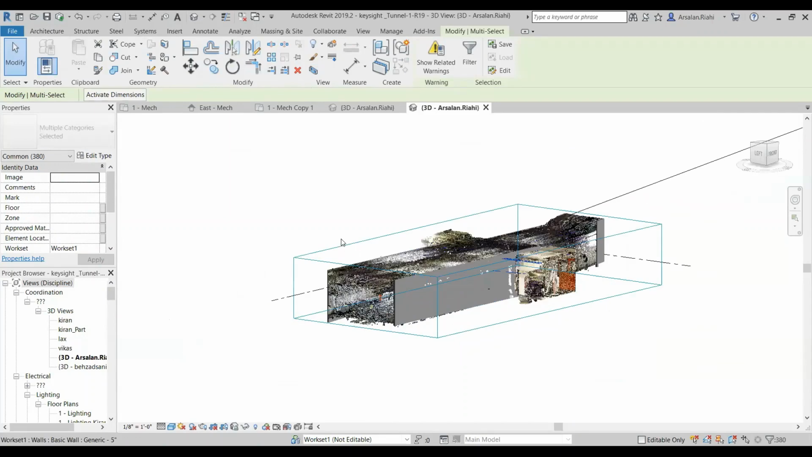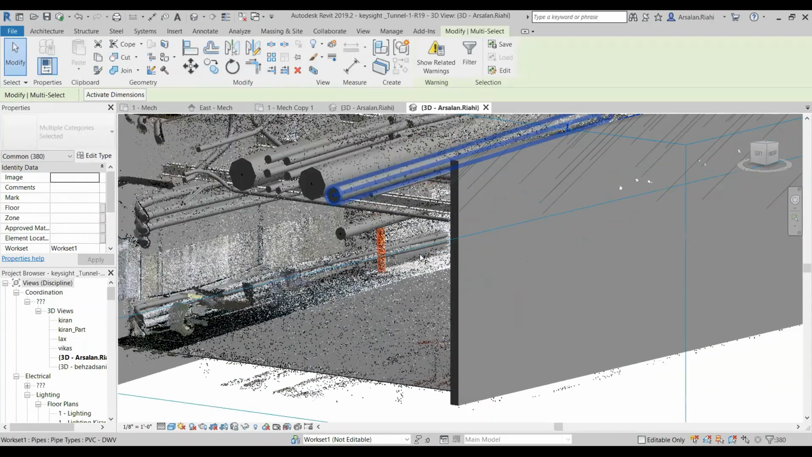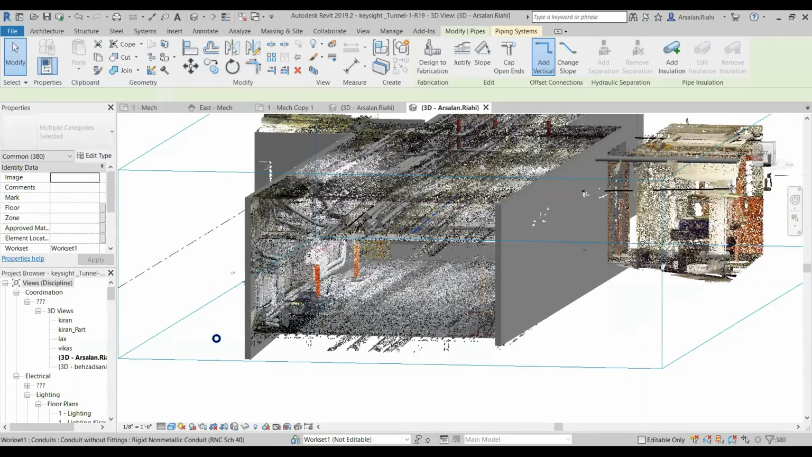That's what you see here, right? All the pipes in here, and you see how Revit reacts when I try to rotate for generating the model. It is 2019 right now. But if you're using 2020 and 2021, it's going to be much easier and faster.